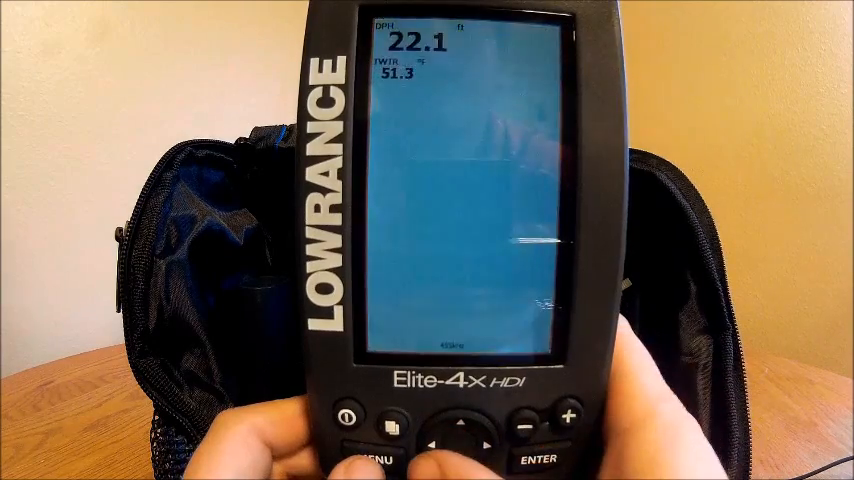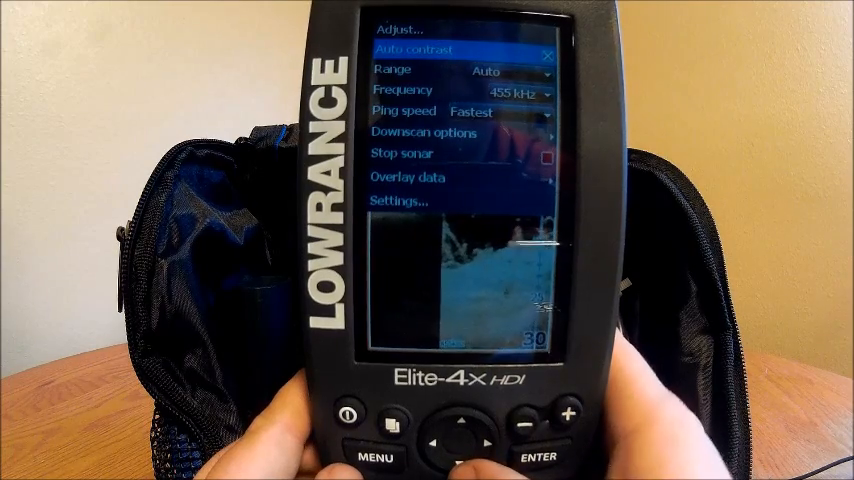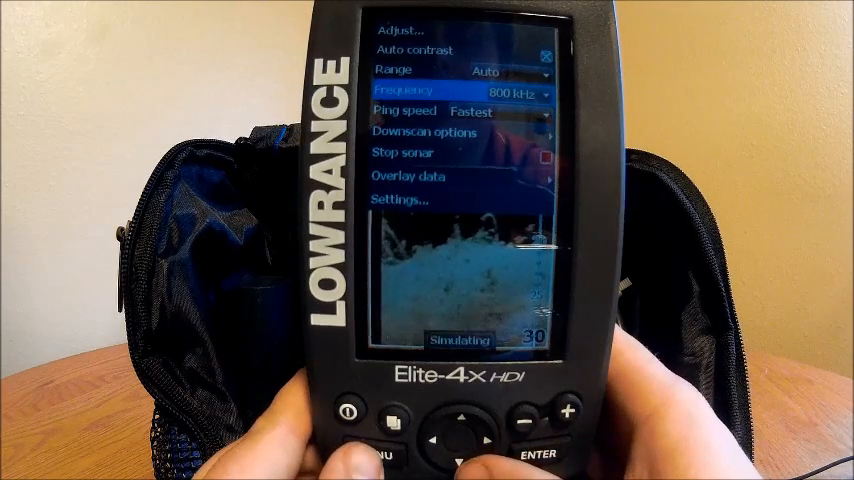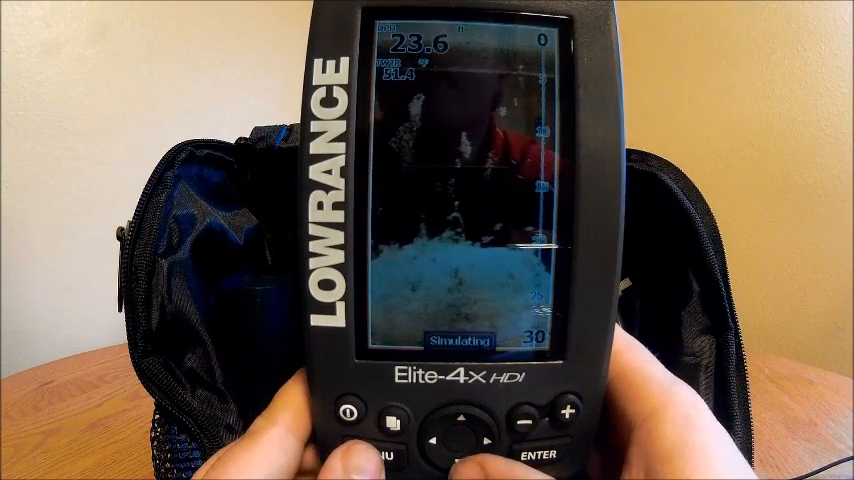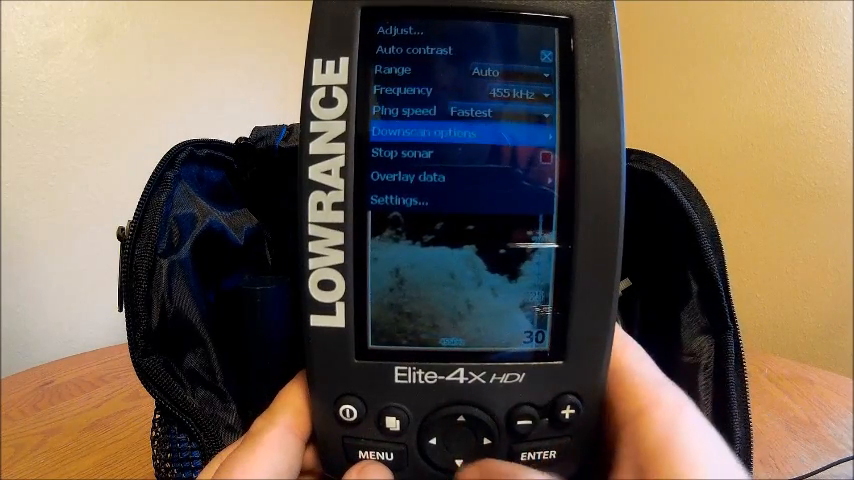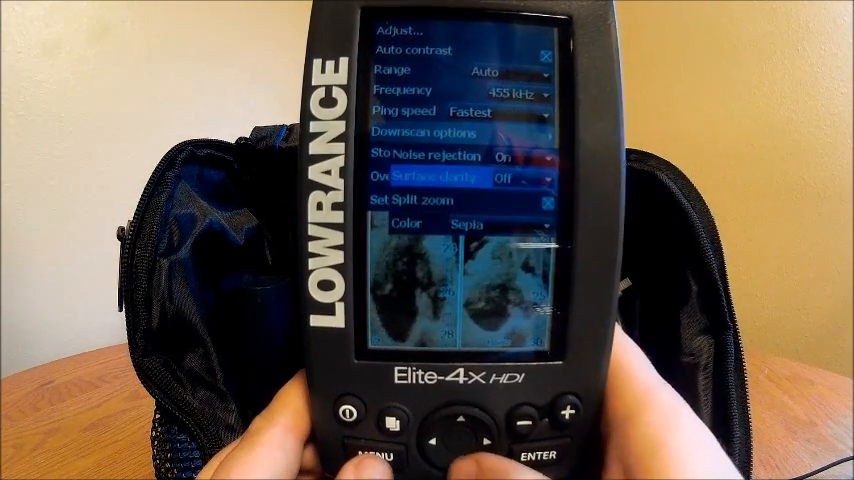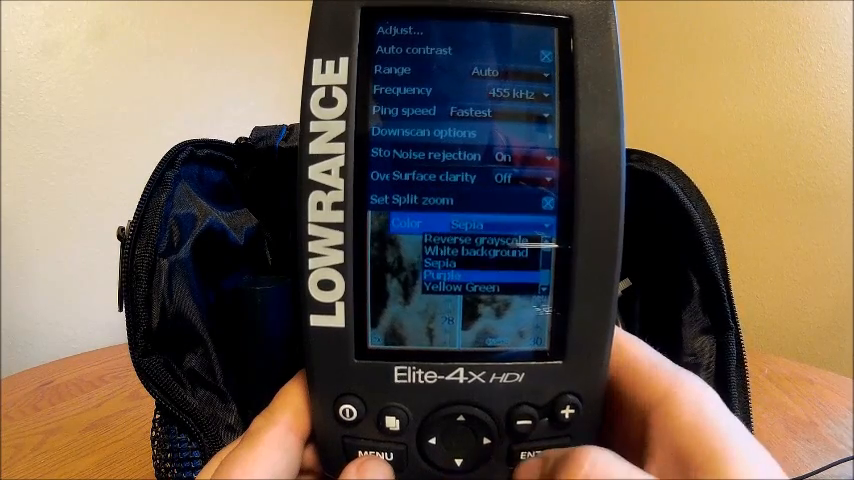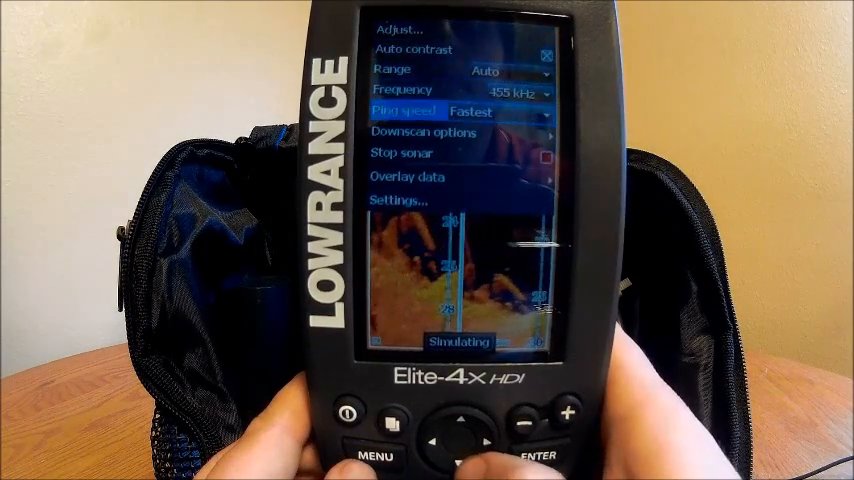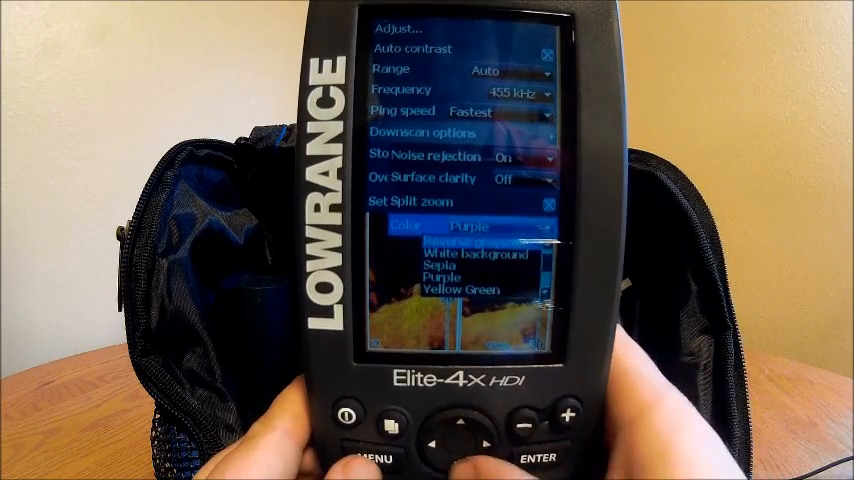So in the down scan mode alone, you have pretty much the same basic settings: auto contrast, range auto, frequency is just a little different, 800 kilohertz versus 455 or whatever. That's all personal preference. Ping speed, same thing. Down scan options, you got a split zoom you can do. This thing is pretty versatile, lets you kind of do almost anything. Color, purple, which to me I guess that's orange, but then again I am kind of colorblind, so sepia, white background.